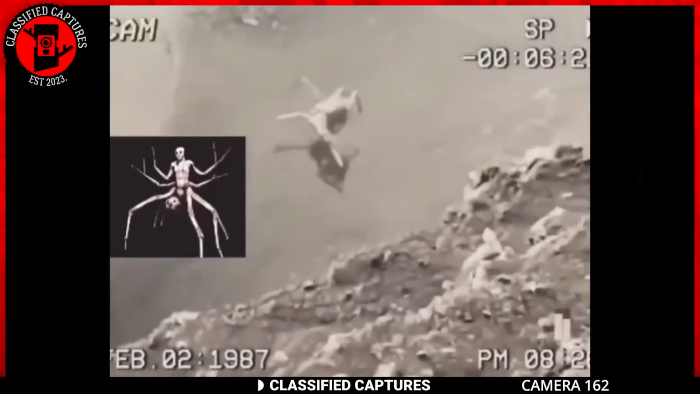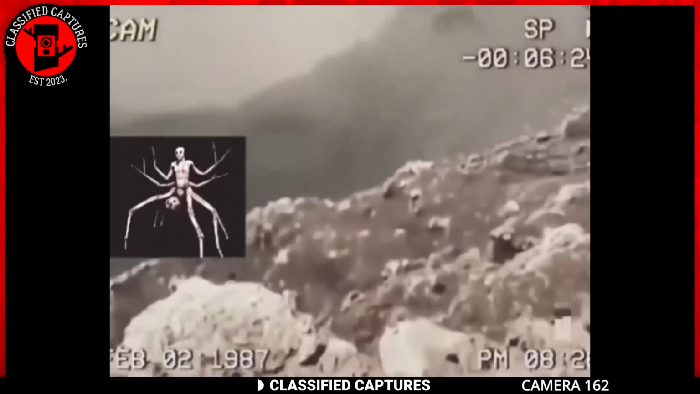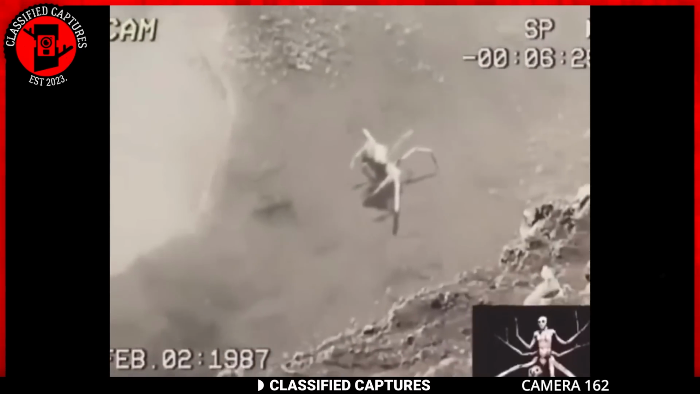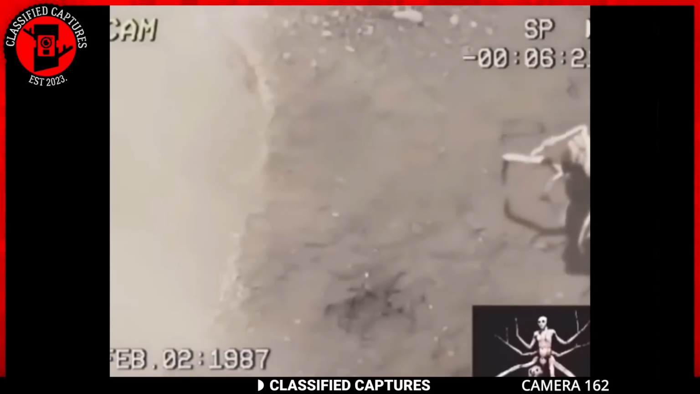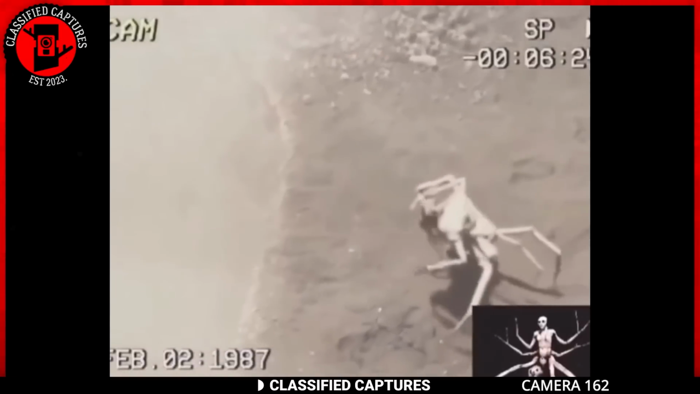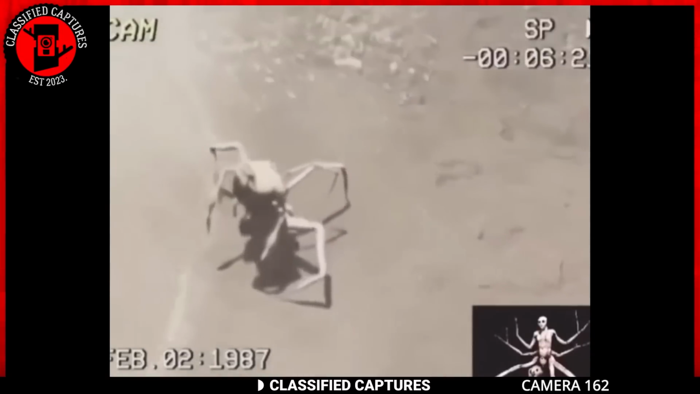This next footage is said to have been taken as far back as 1987 near a volcano. The clip was allegedly taken because of the strange creature you see in it. But what exactly is that creature? It looks like some sort of huge spider-like monster.